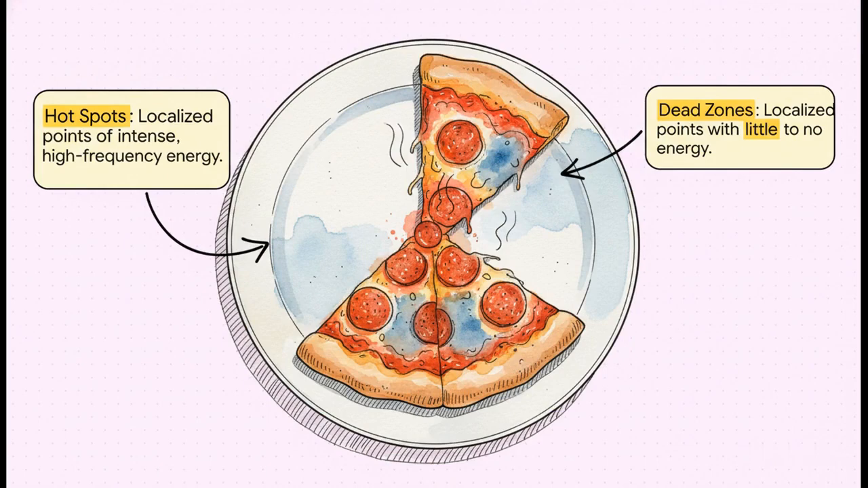Those standing waves create what the source material calls an invisible thermal landscape. The high energy points, those become hot spots. That's why the edges of your food boil. And the low energy points, well, those become dead zones. And that's why the middle stays frozen solid. Your food is literally sitting in peaks and valleys of pure energy.